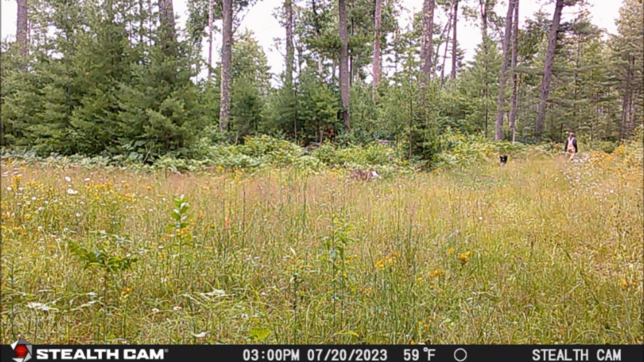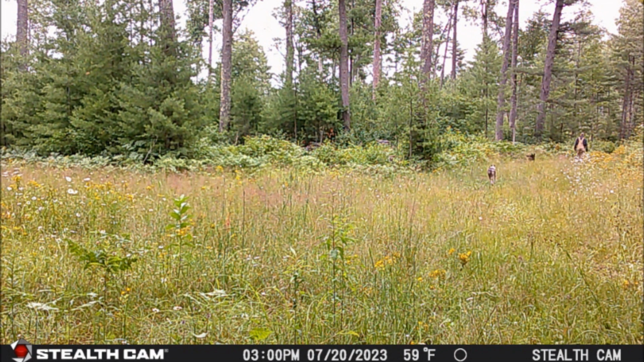Then, a series of pictures taken at 3 p.m. shows the person of interest wearing tan bib overalls and a dark plaid shirt walking away on the northeast trail. He's leaving the area with the dogs following him. Now, these photos show him nowhere near the trail cam. But watch what happens next.